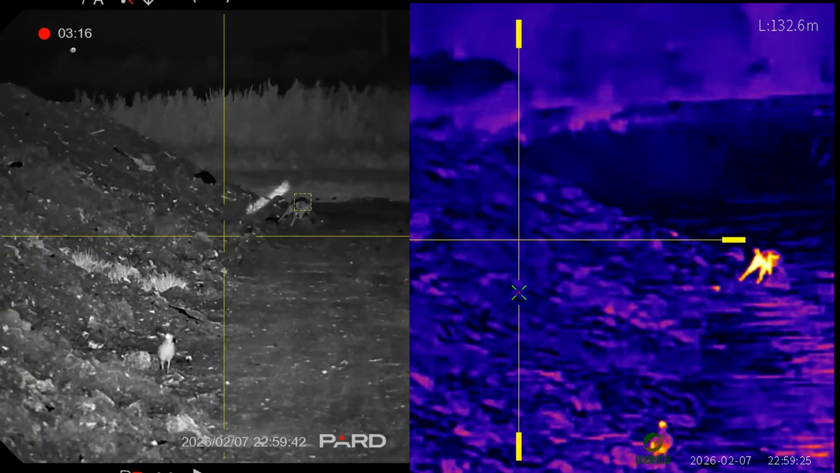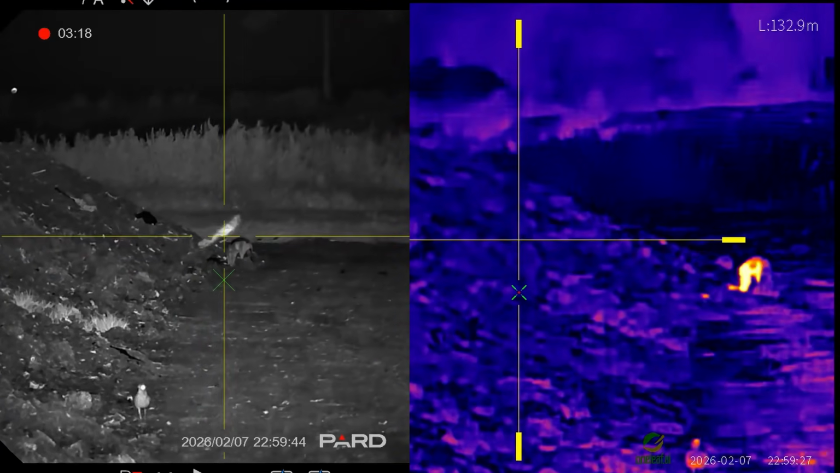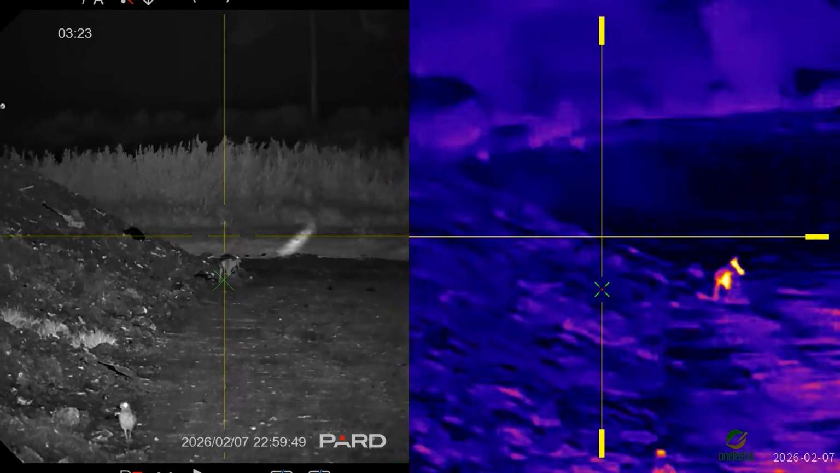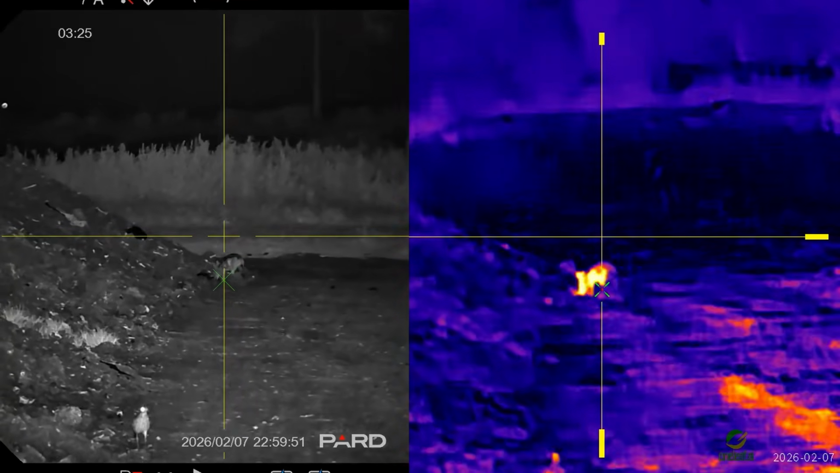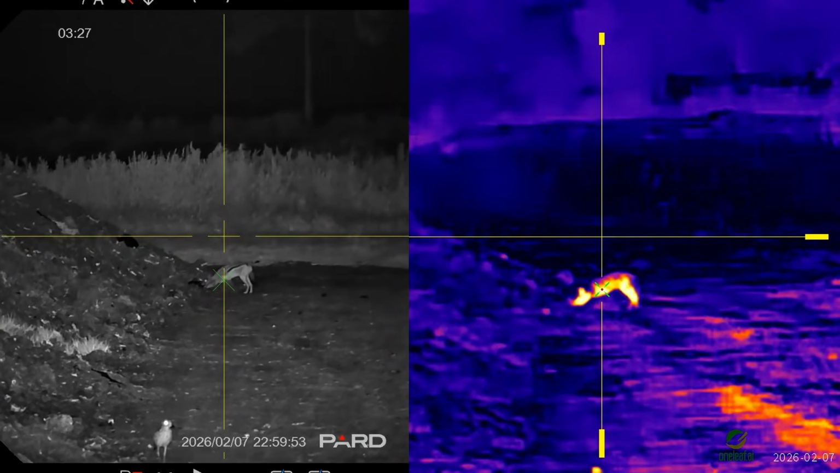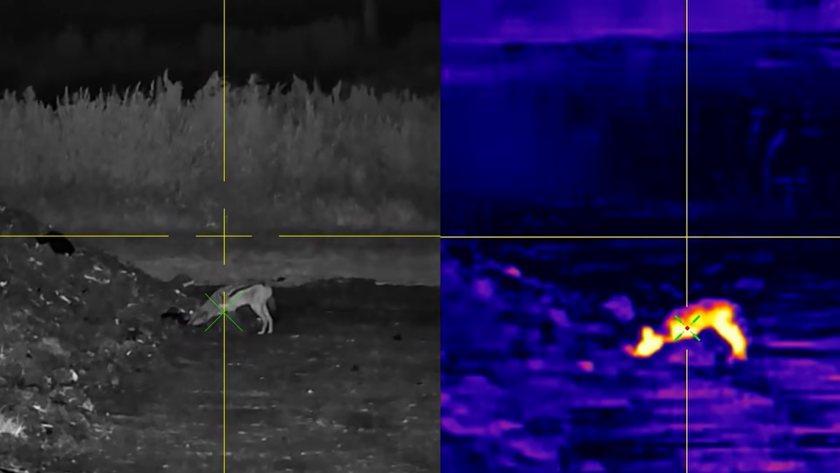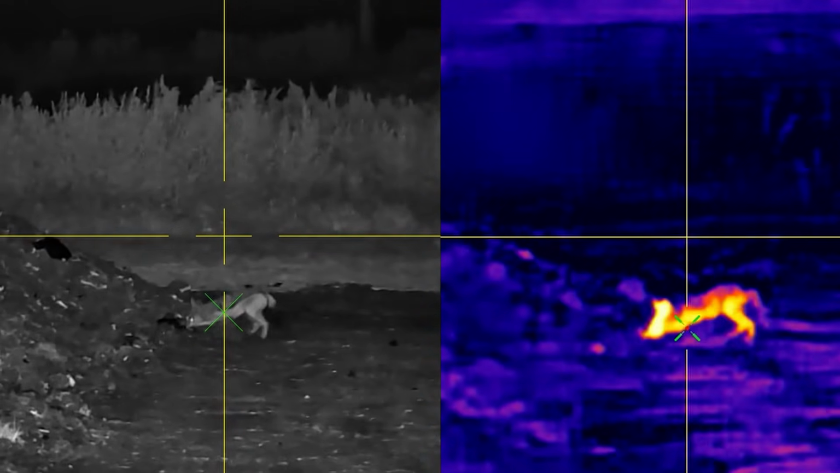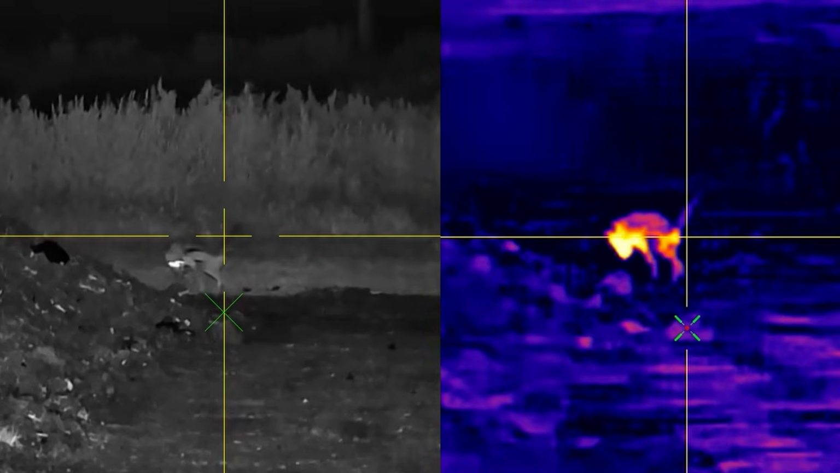Therefore, I prefer the telescope where you can actually see the rangefinder and be sure of your range before you shoot. For me, I prefer the night vision scope instead of the thermal scope because I can be sure of the range.